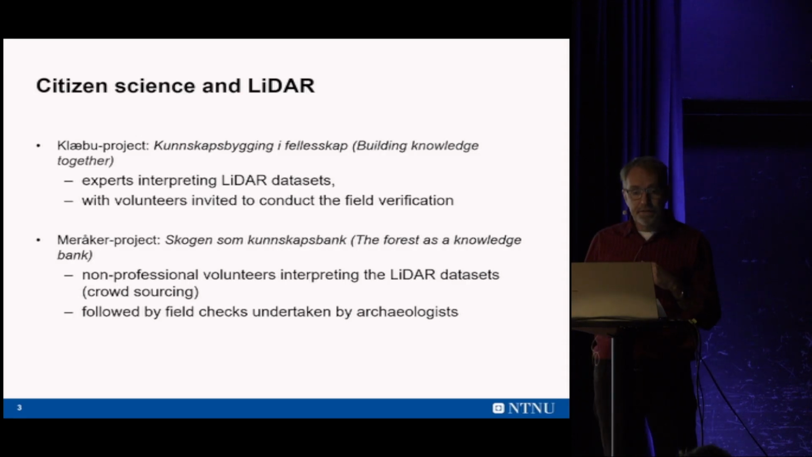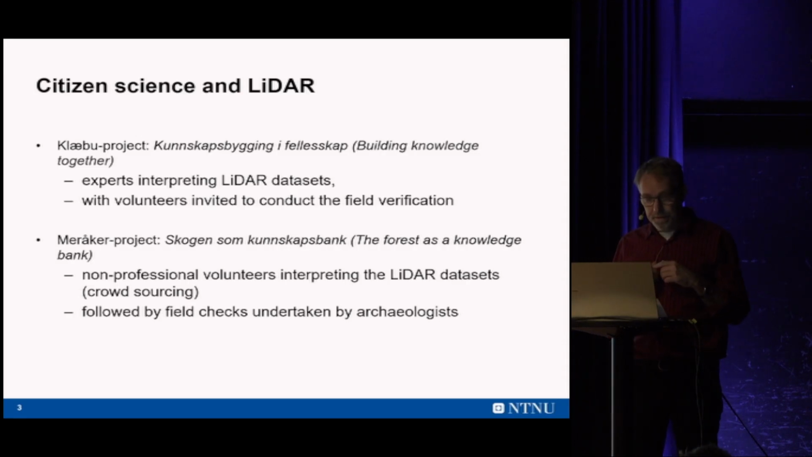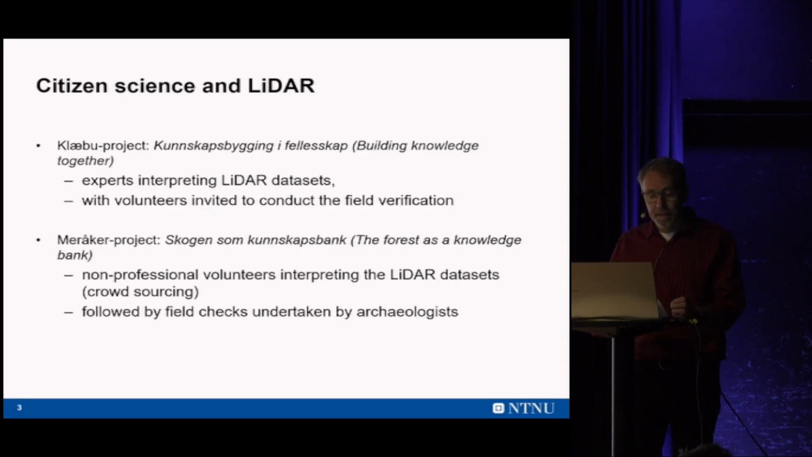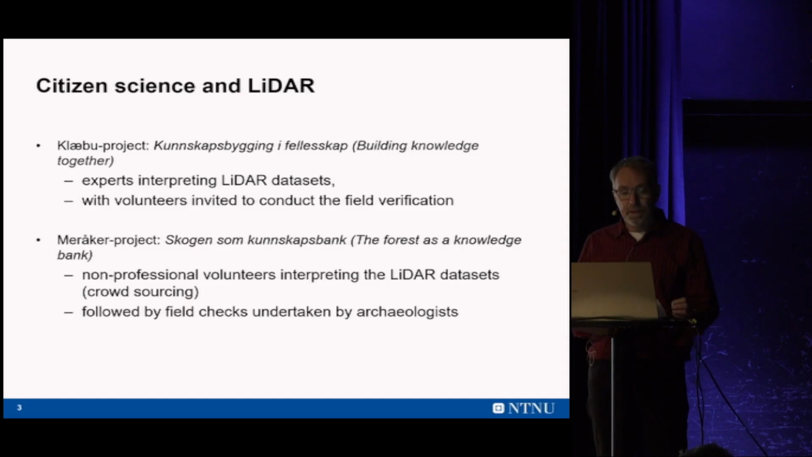On the other hand, the Meråker project, Meråker is also a municipality. We flipped the coin and we let non-professional volunteers interpret a LiDAR dataset, and then we as experts went out in the forest and checked the anomalies, did the field verification. So the field verifications were done by archaeologists.